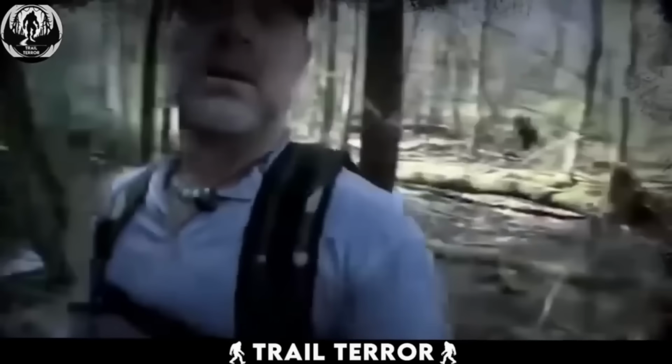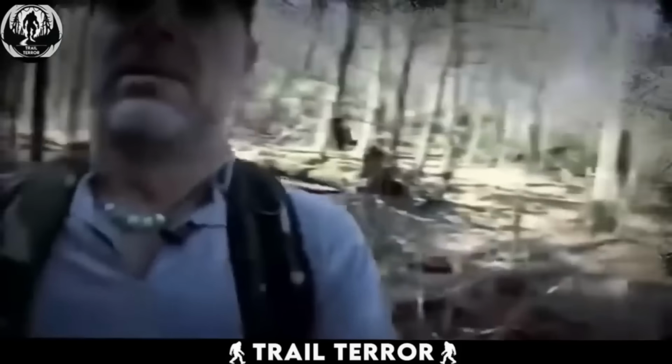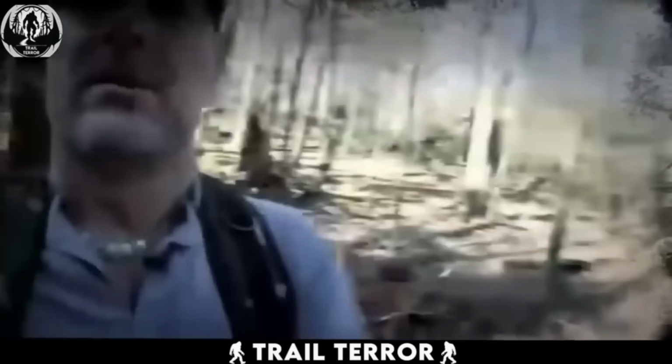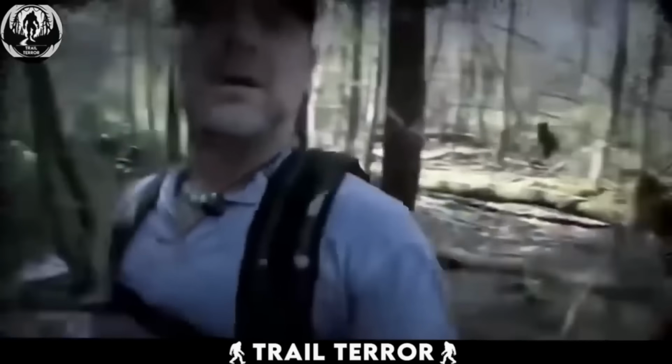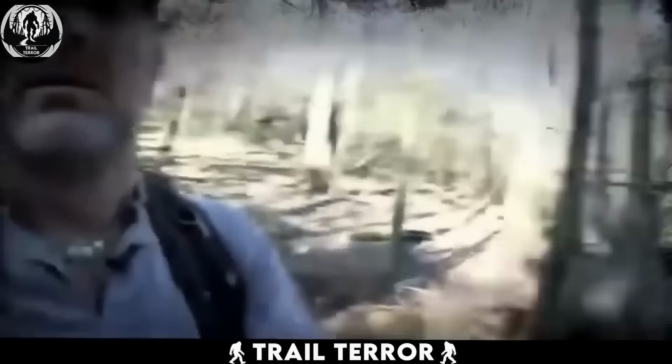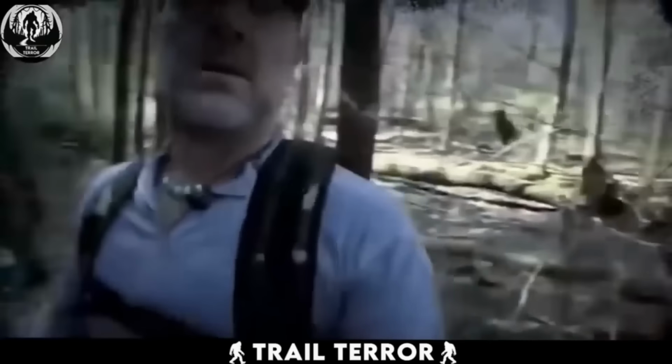The creature, appearing massive and covered in black fur, is only glimpsed for a split second, making it difficult to discern any further details. Based on its humanoid posture during the sprint, speculation arises that this could be the legendary Bigfoot. What adds an unsettling and terrifying element to the video is the cameraman's unawareness of the creature behind him.